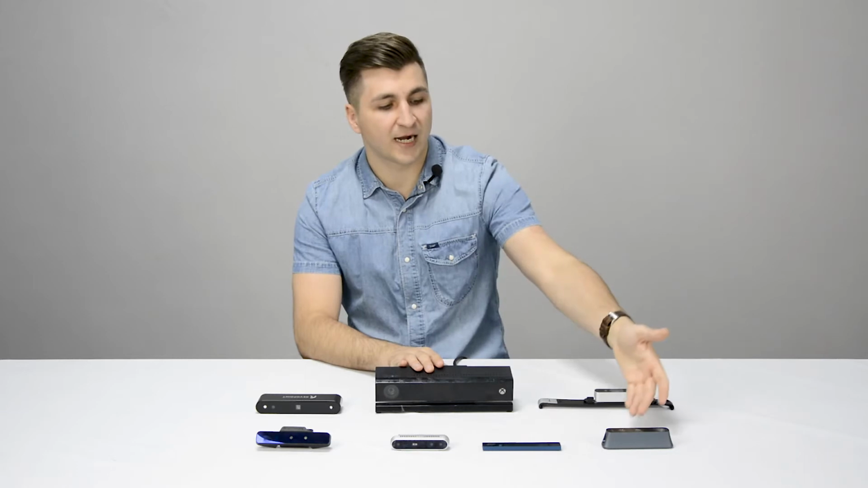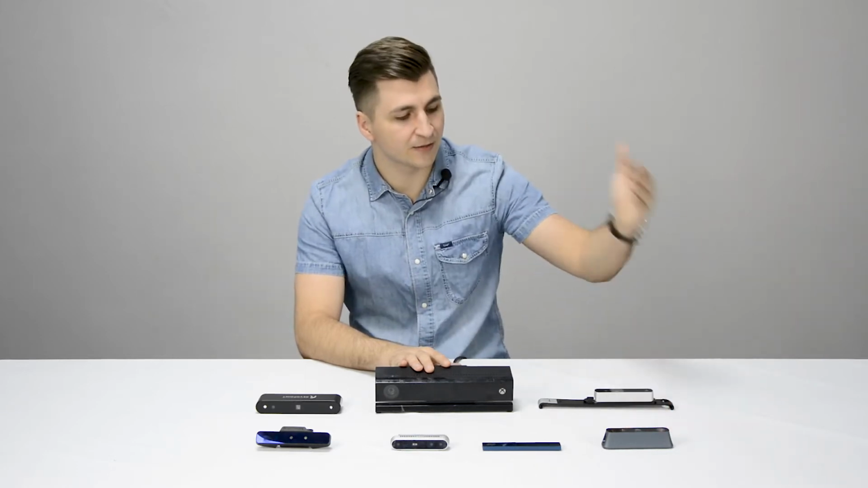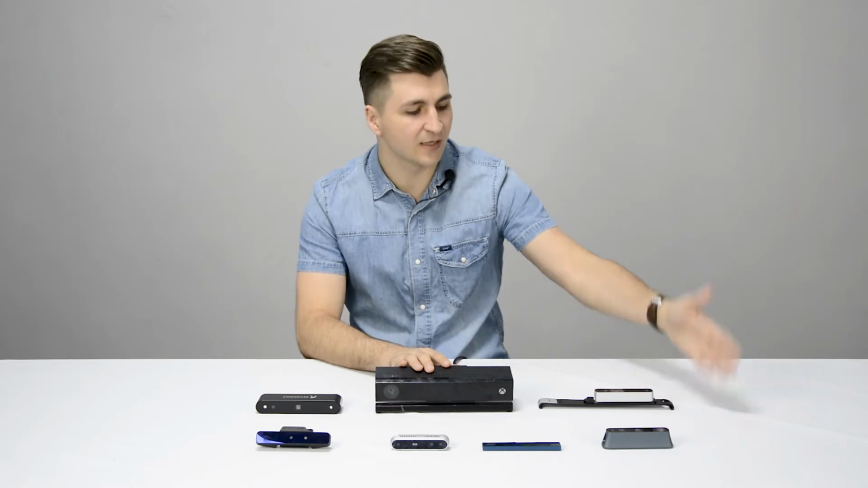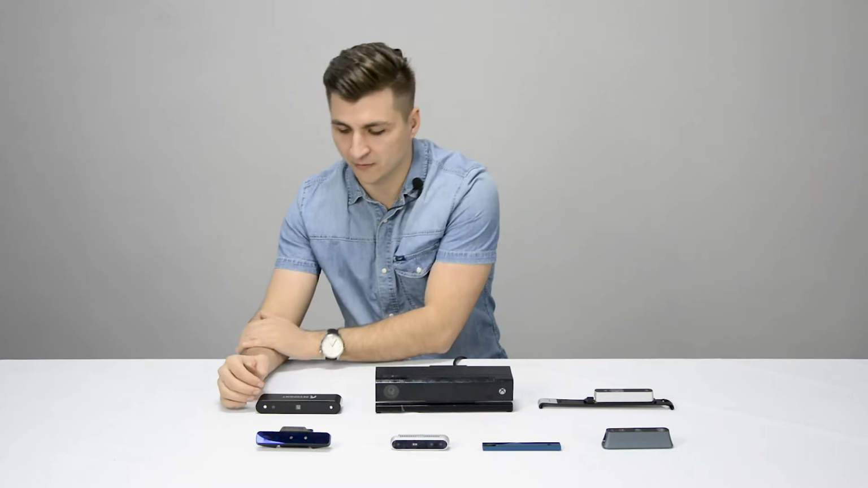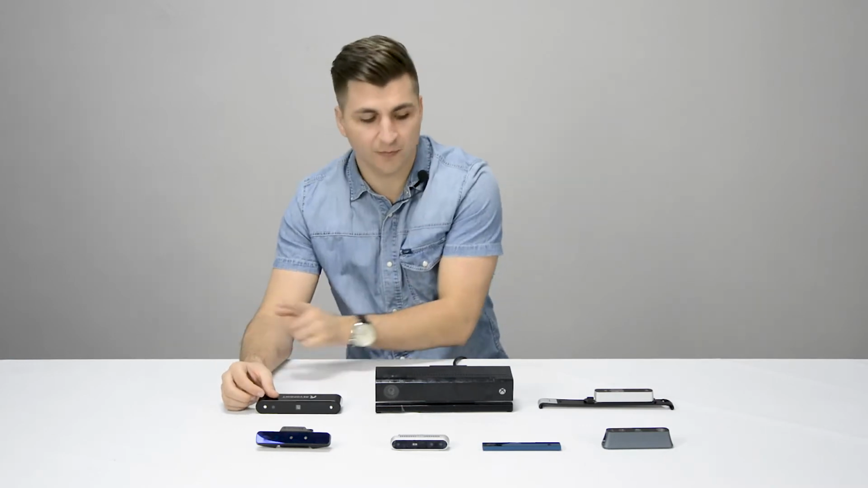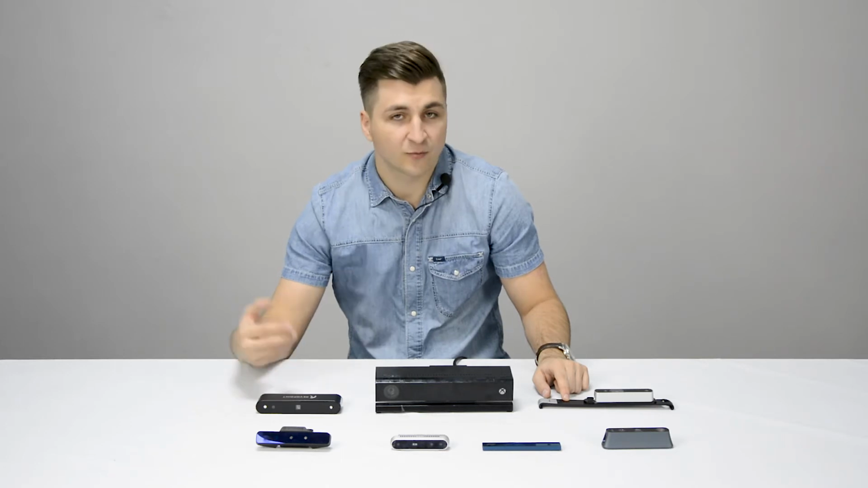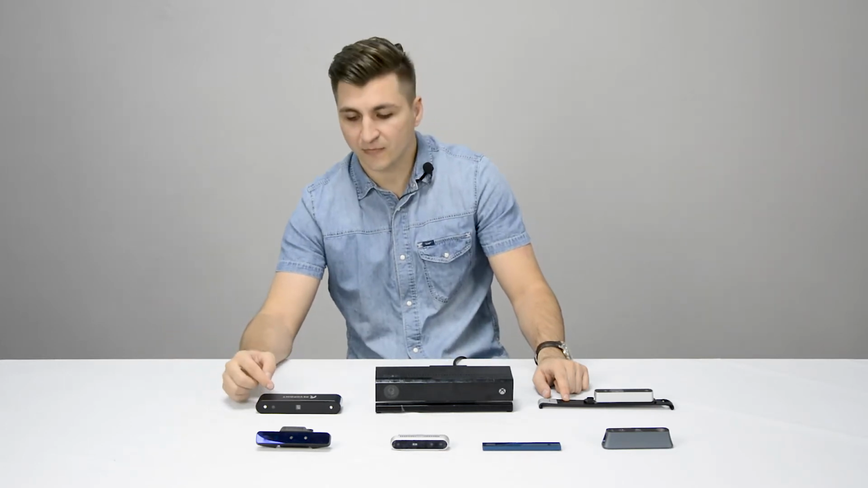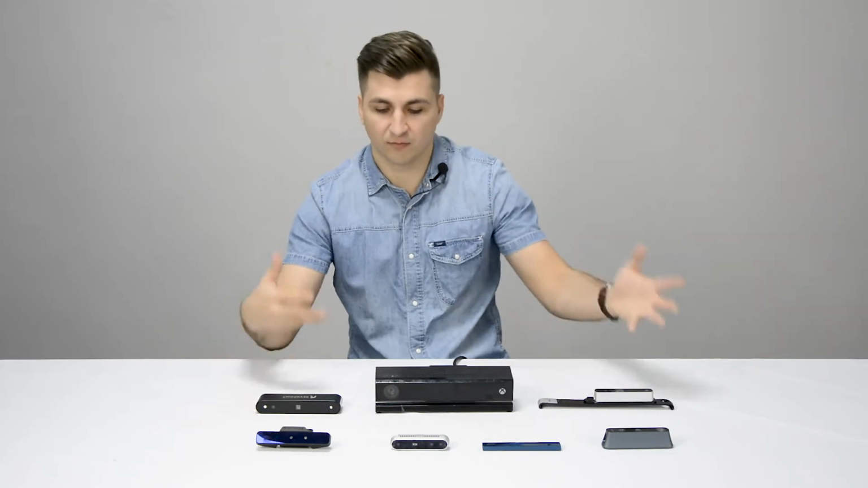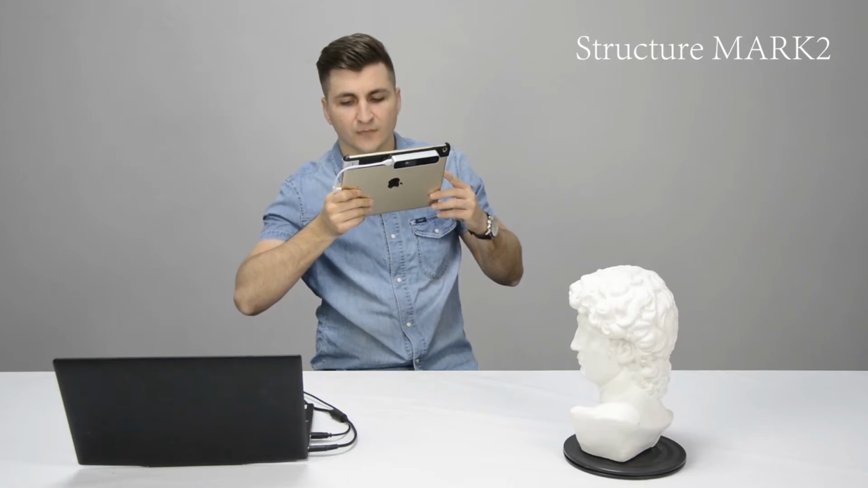We have here the iSense scanner from 3D Systems, and here the latest version of it, the Mark 2. Here we have the POP model from Revopoint, which I decided to compare with the Mark 2 because they announced they have a different way of scanning. They use different technologies, so I want to see how those two work. Here I'm going to show you how to use the Mark 2.